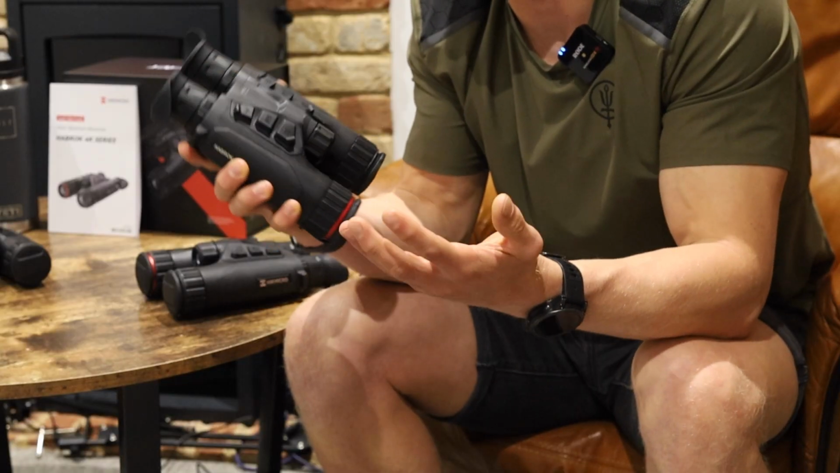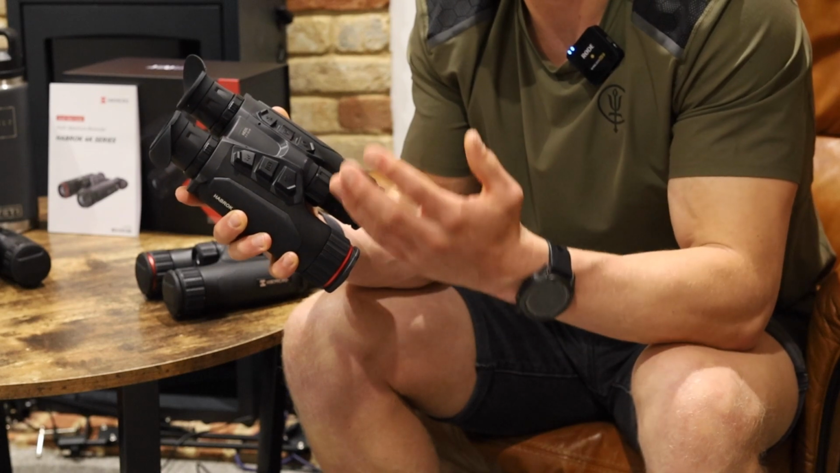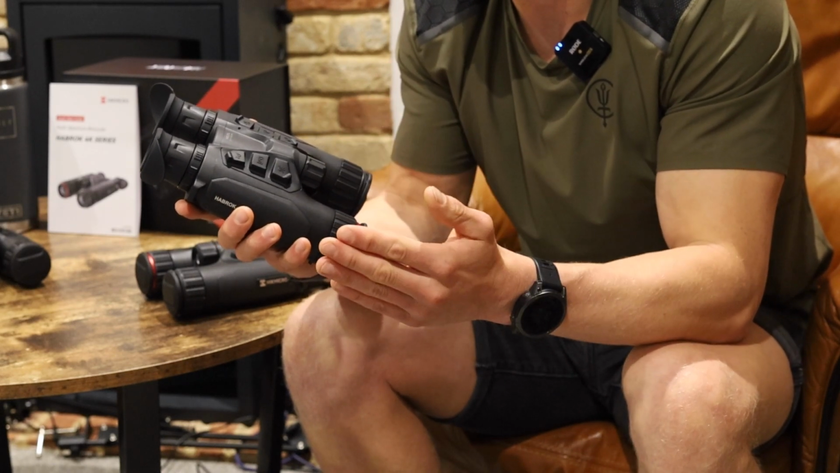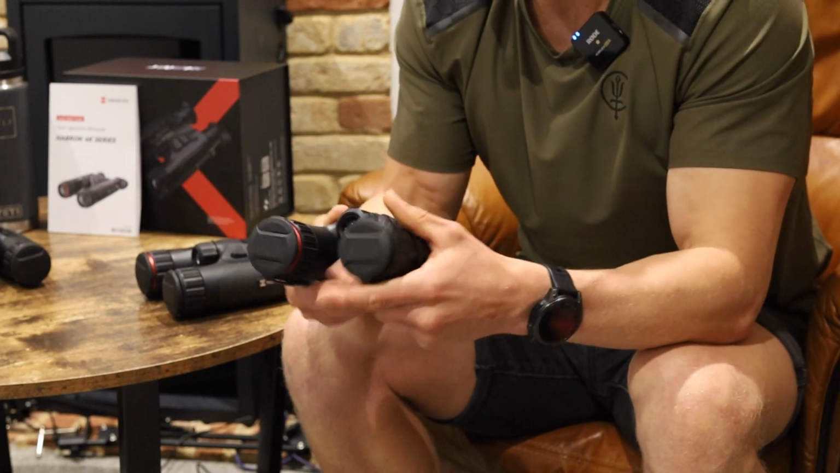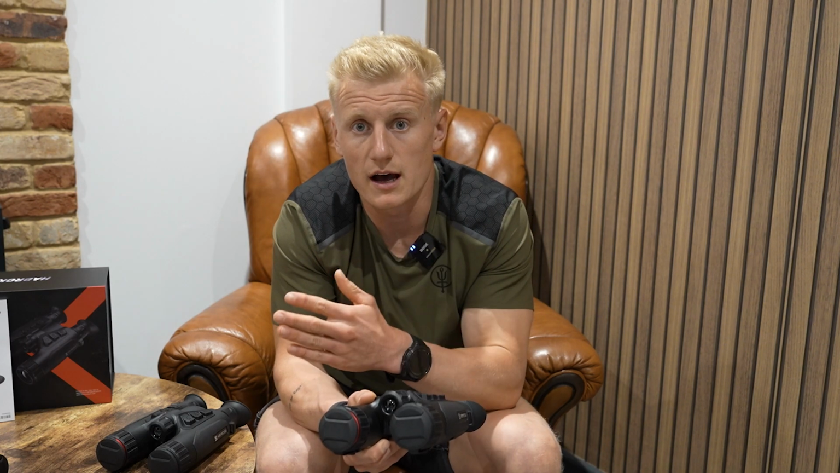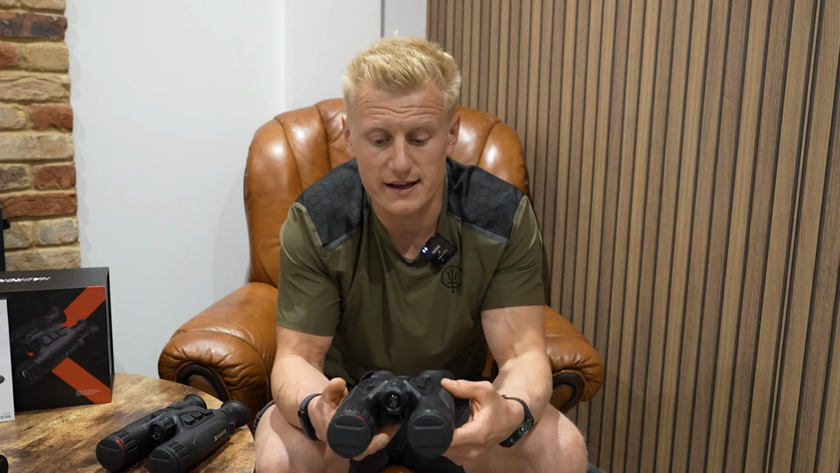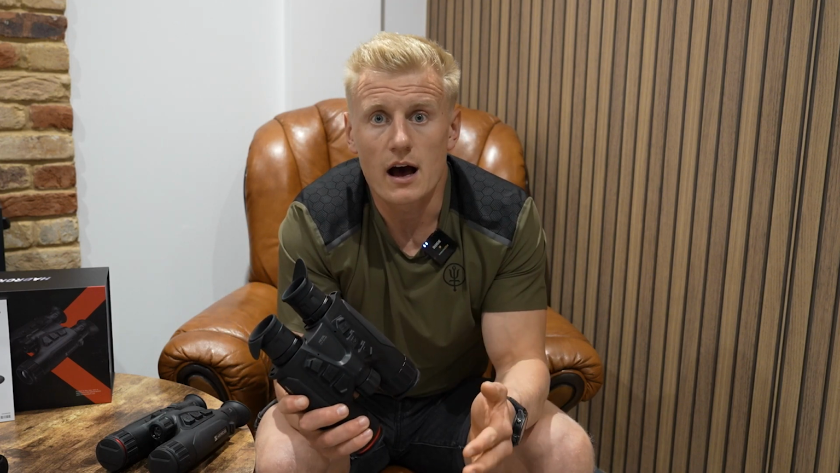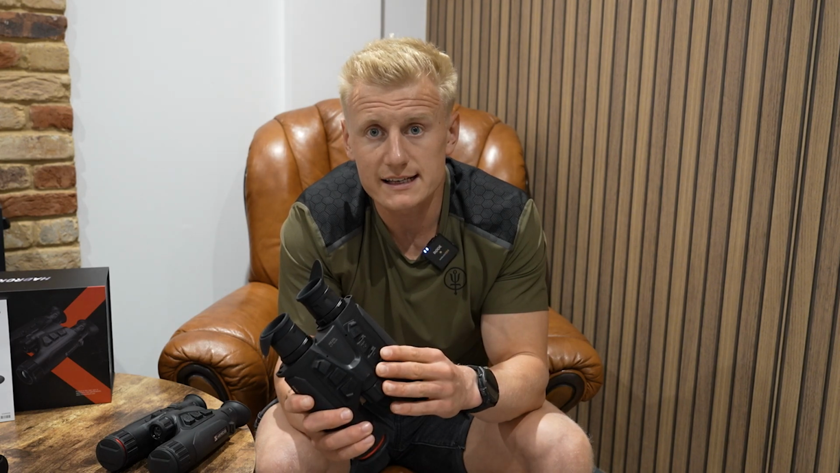It comes with a base mag of 5.5 magnification. It goes up to 22 times. That's a digital zoom, so the base mag is an optical zoom. The main difference that you'll see on these thermal binoculars compared to the HH35L and the HQ is the fact this comes with an entry-level thermal system. So it's a 256 by 192. It's a sub 35 NETD.